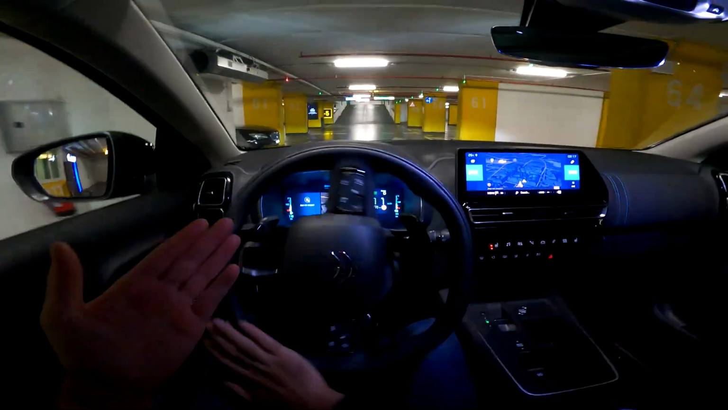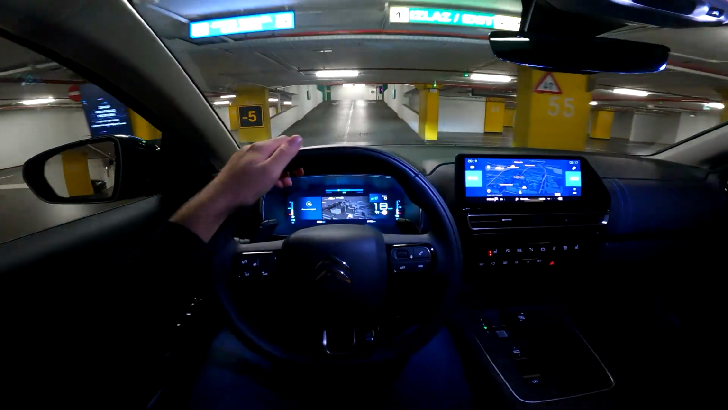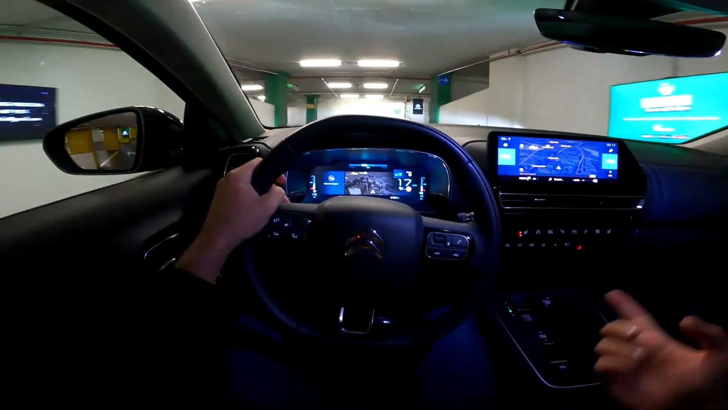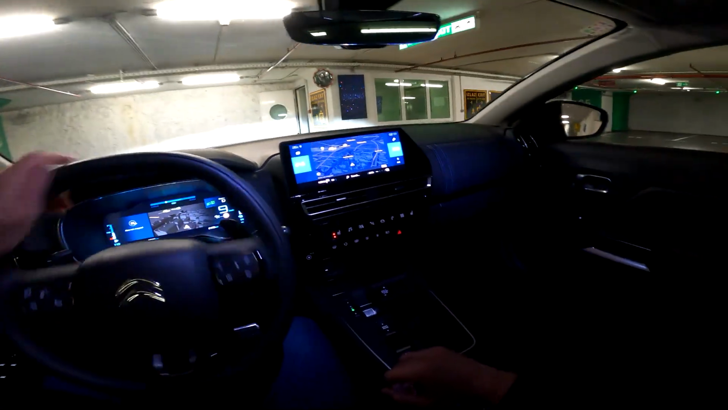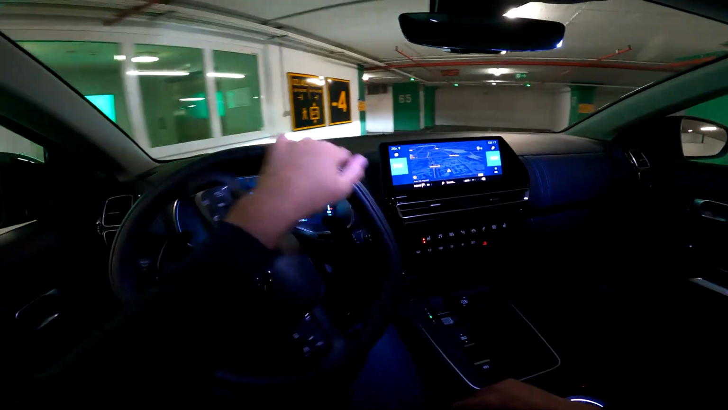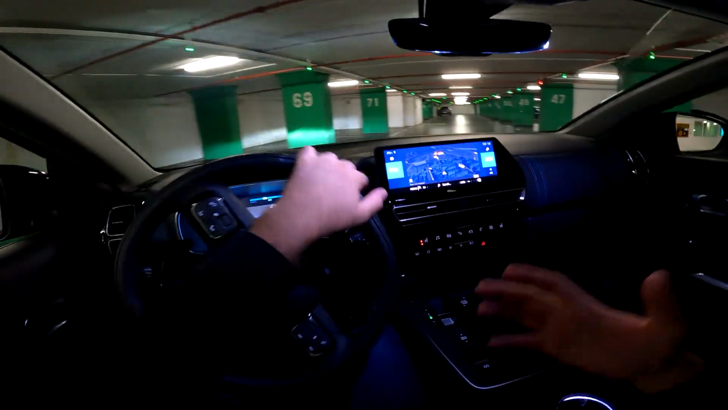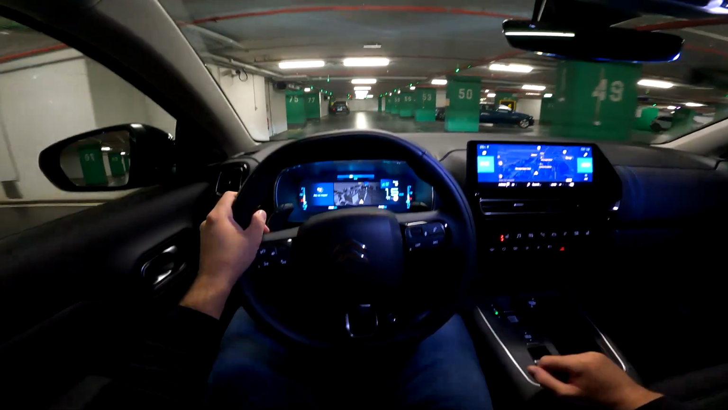Now there are also other options when we talk about the new C5 AIRCROSS facelift. You can go for the diesel or the petrol, and then you can pair them with either the manual or the automatic one. Of course, here we have the automatic transmission. And tell me in the comments, first of all, which option would you choose. So it's nice that there are really a lot of options.